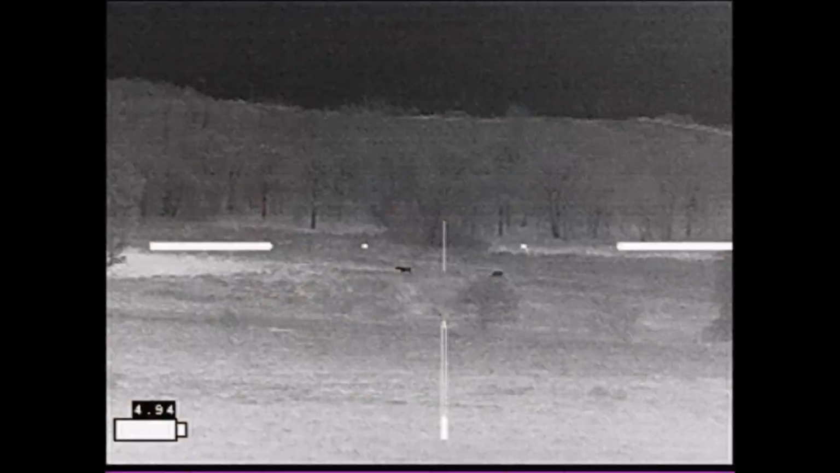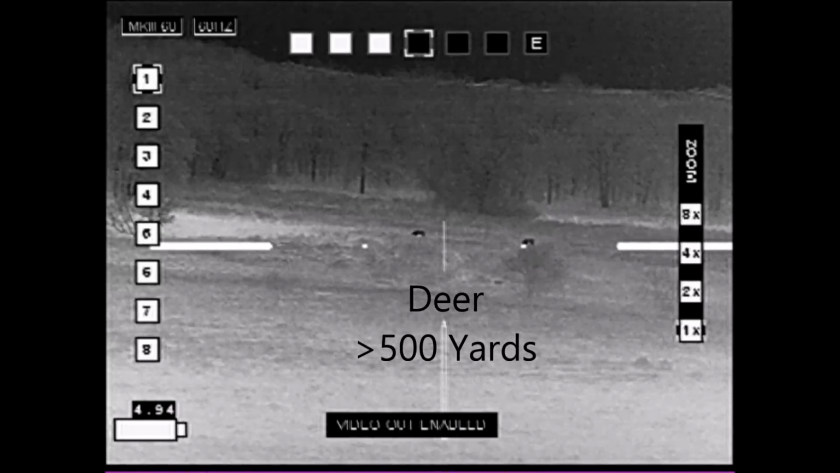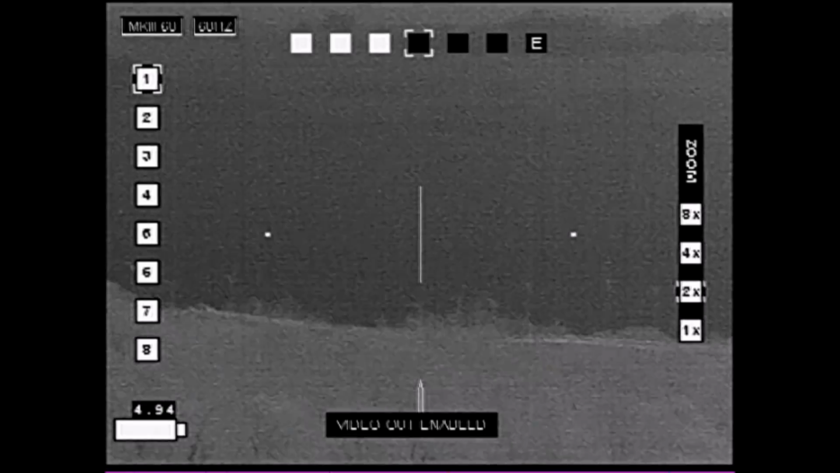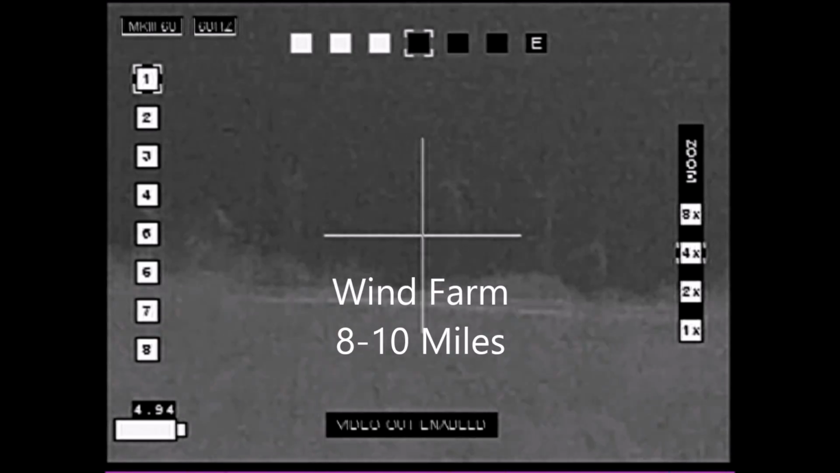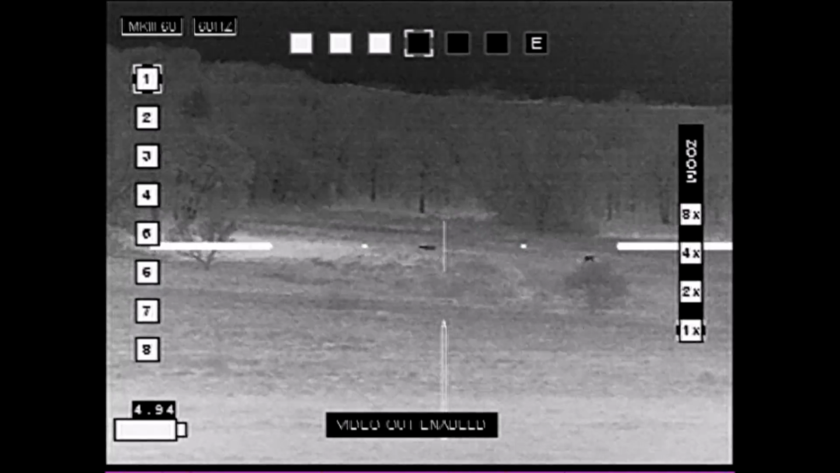When hunting for Boxing Day, December 26, 2016 in northern Montague County, it was a good night to be out. Had a good vantage point on top of a hill overlooking a large field of about 200 acres or so. I could even see the wind farm 8 to 10 miles in the distance. So viewing conditions were quite good.